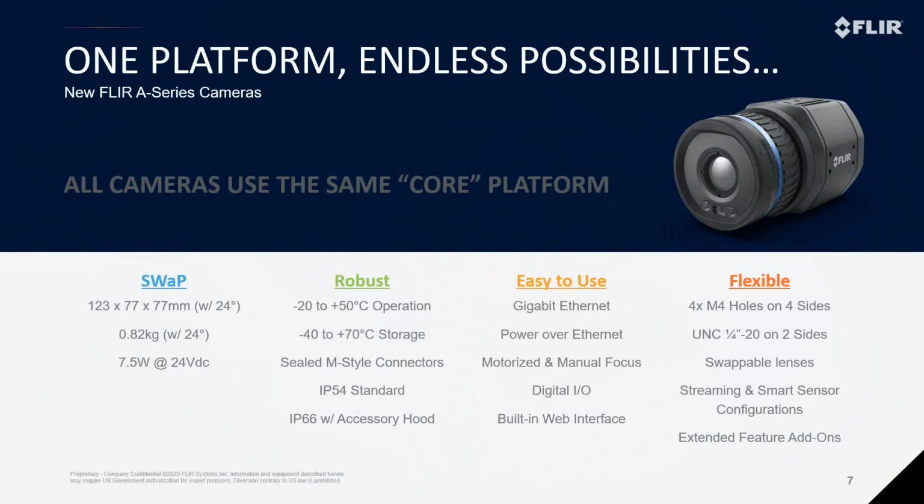You can completely control the camera and view data through a single cable connection. This can be done through the web interface built into the cameras, or one of the different FLIR software programs, or even within your own software application if you desire. There's also a number of different options and extended features that allow you to customize the camera to fit your needs.